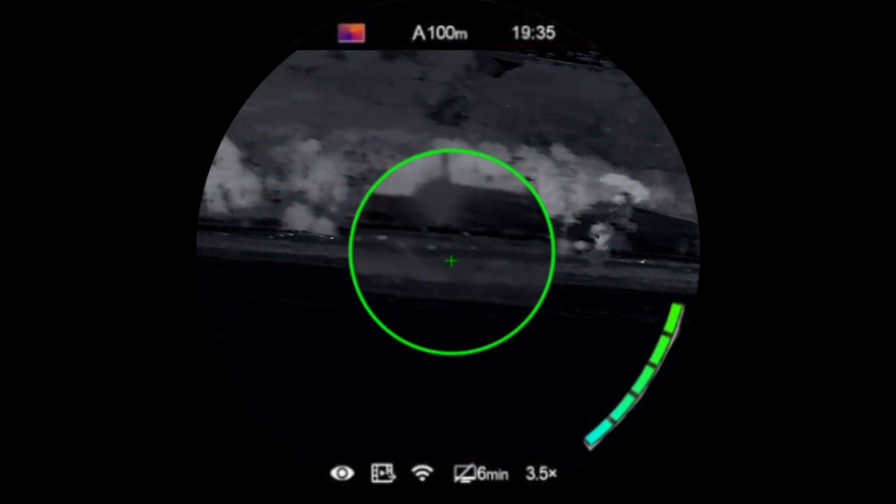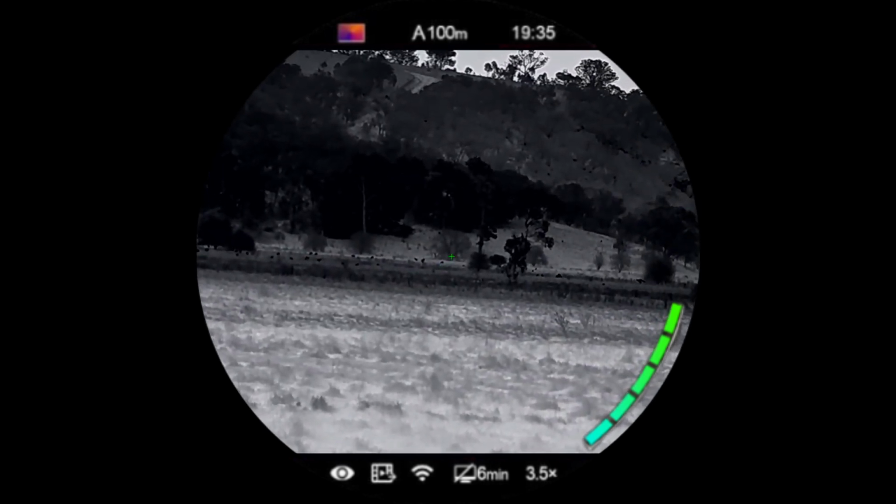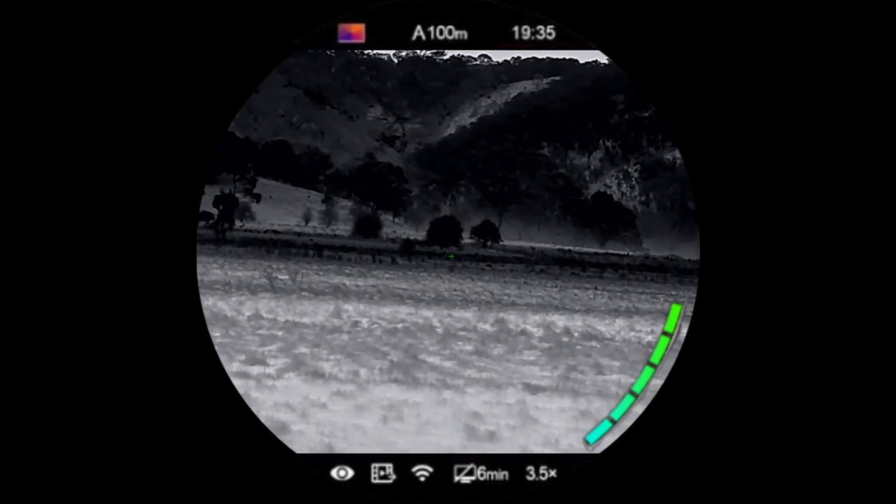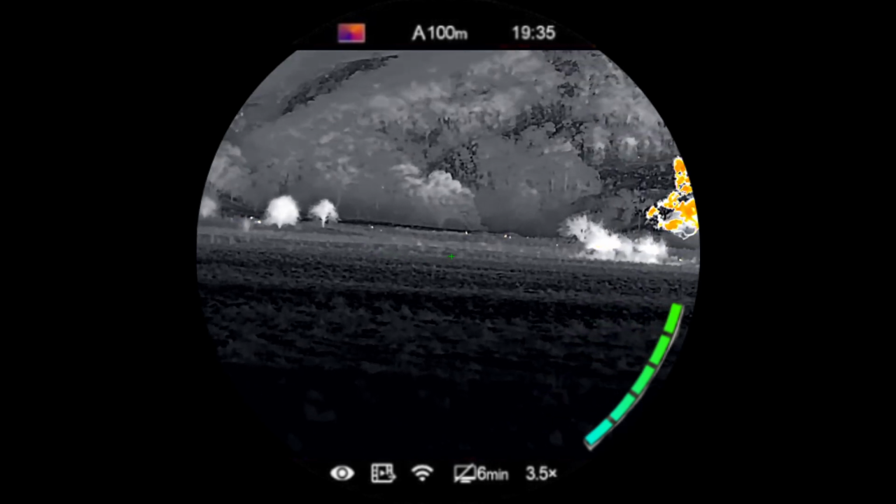So yeah, the reason why I was filming in black hot the last time was just because I personally prefer this color palette. I feel like it gives such great definition to the landscape. Yes, I mean, it is harder to pick animals off, but you know, it's just a press of a button and you can identify something a bit more clearly.